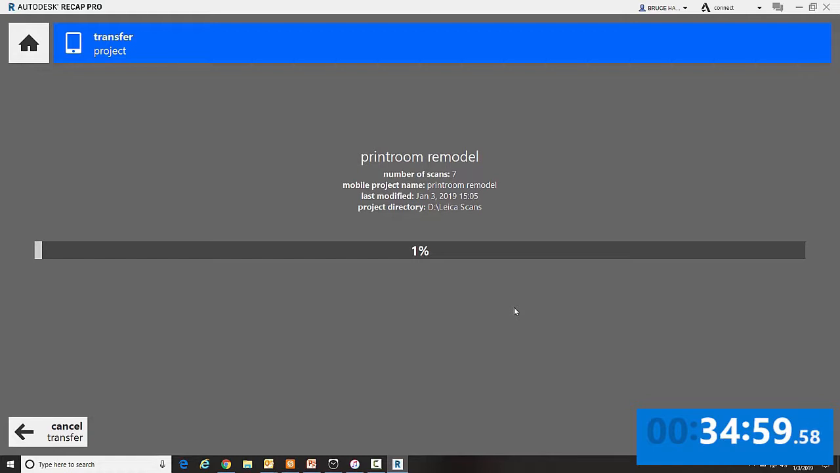And now it is actually downloading from the iPad to the PC. Remember, we're plugged in with a wired connection and downloading all of that information into your PC. So we're going to skip forward again in time.